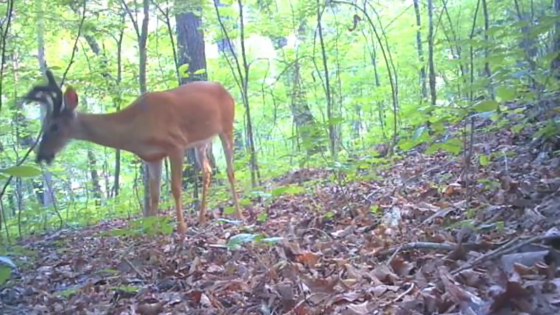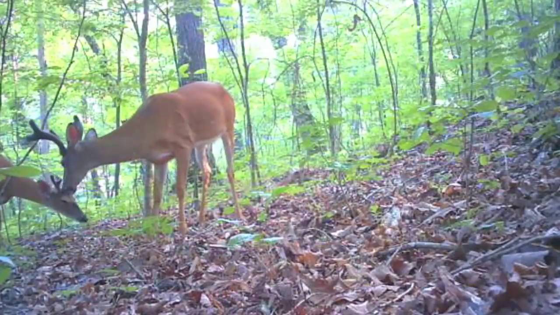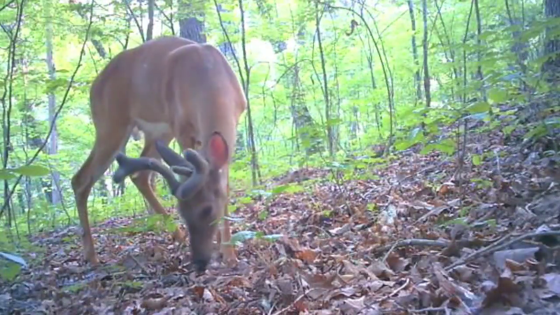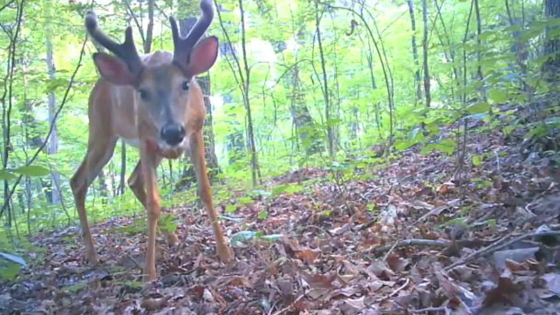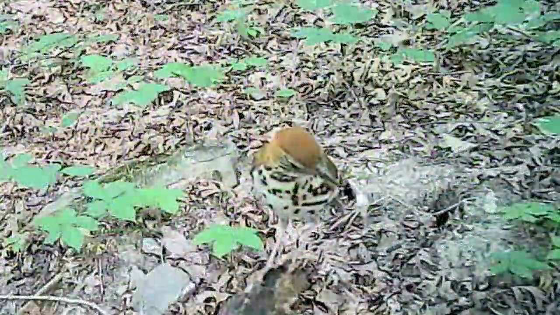Well, there's some big ones in this ridge, because I don't hunt them. And nobody else does right here either. But ain't they beautiful? Beautiful deer. They get gone quick when they seen that camera.